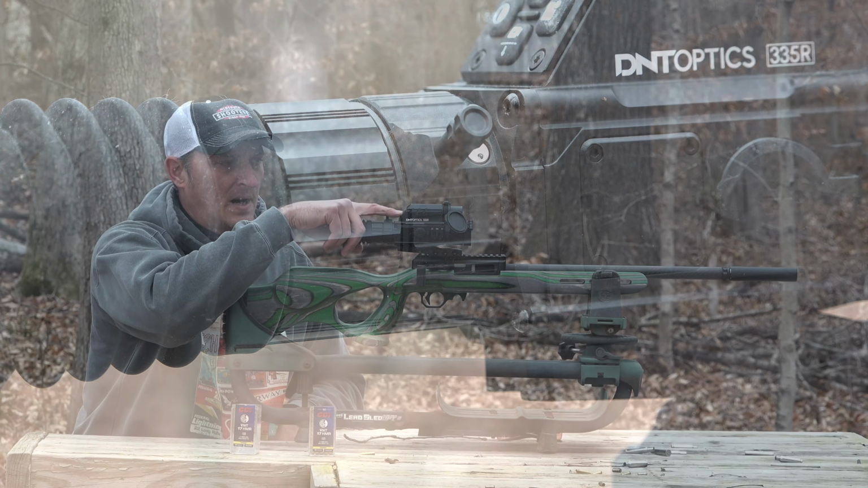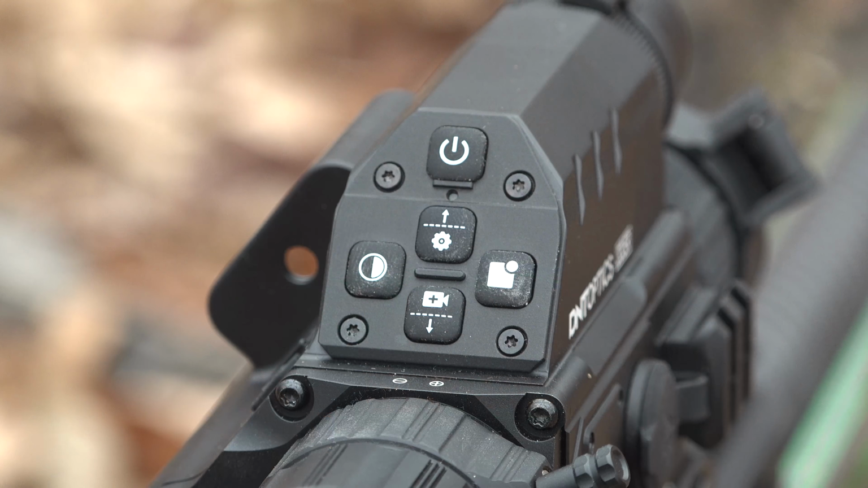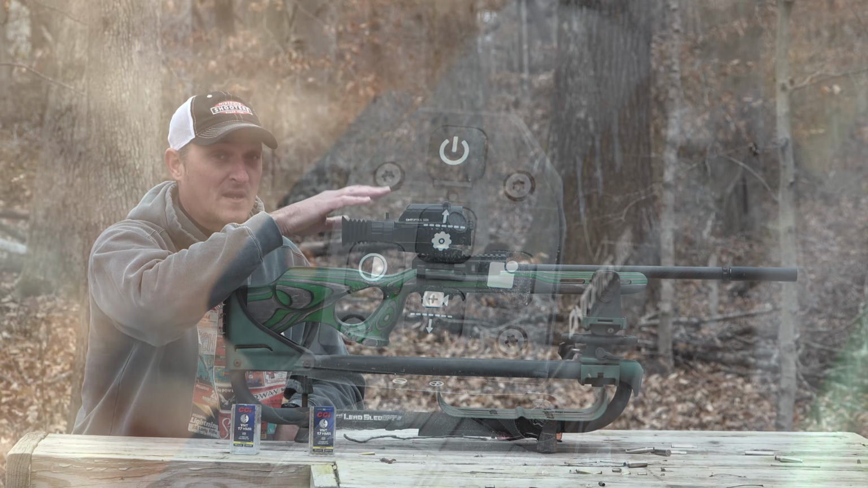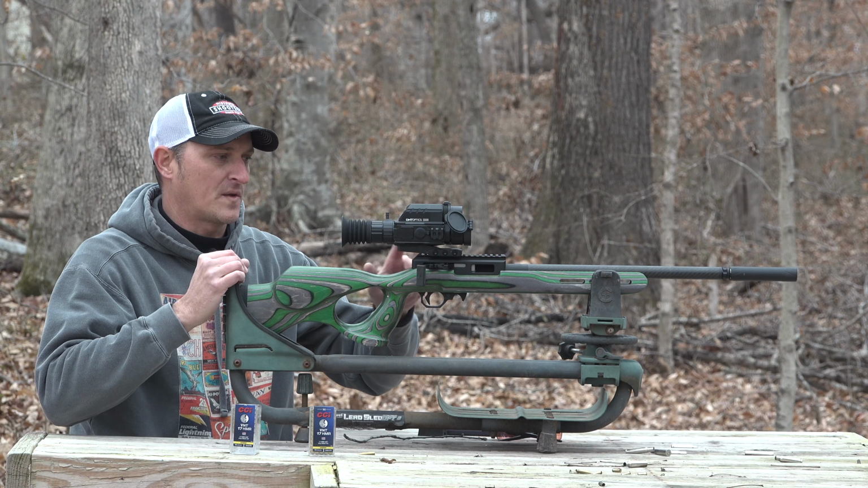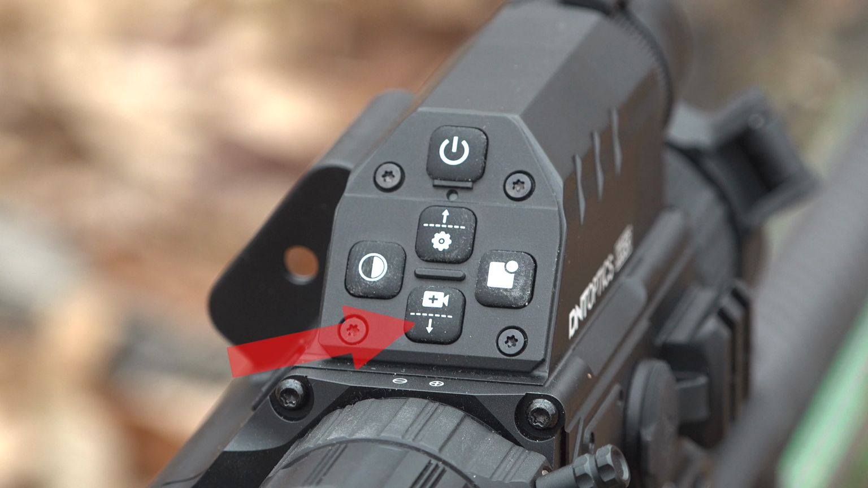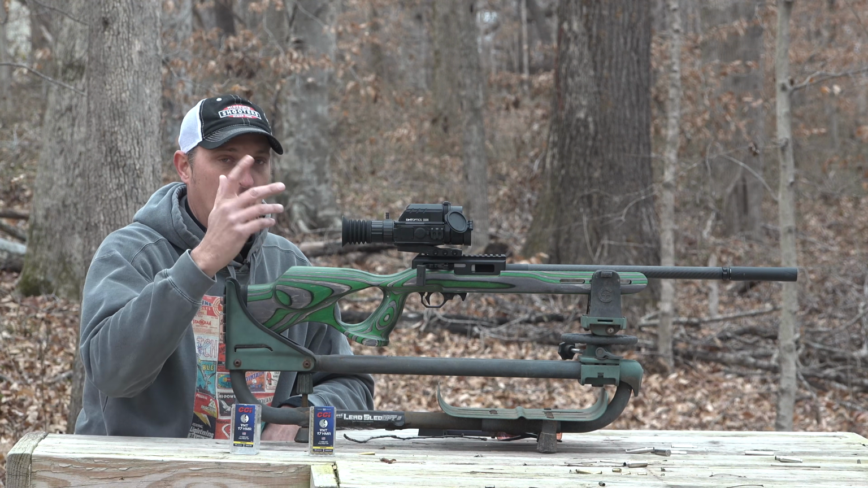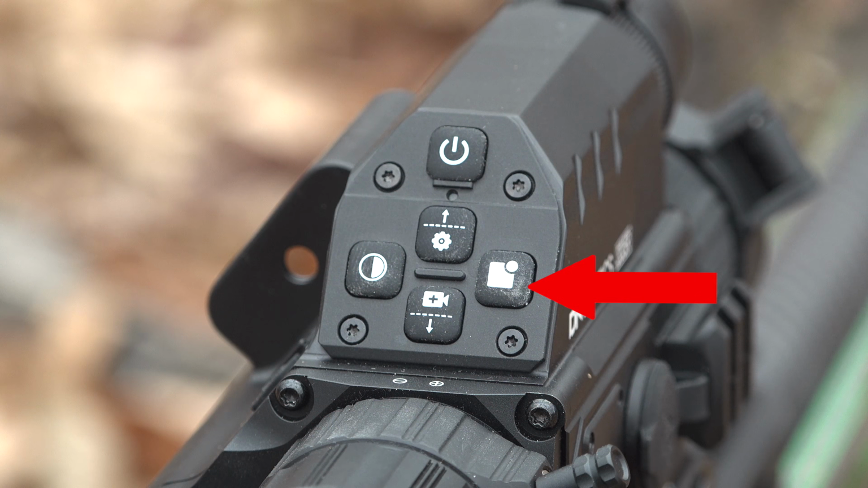You have your menu button right here on the top, the button on the far left. This is one thing I had to figure out on my own: if you hold this button down, it goes from day vision to night vision. Not from day vision to thermal, but from day vision to night vision. It actually turns on the IR here on the left-hand side. Your bottom button turns on your camera so you can start recording, and it also films audio along with the video, which is a really cool bonus. The one on the far right is your picture-in-picture and also your brightness.